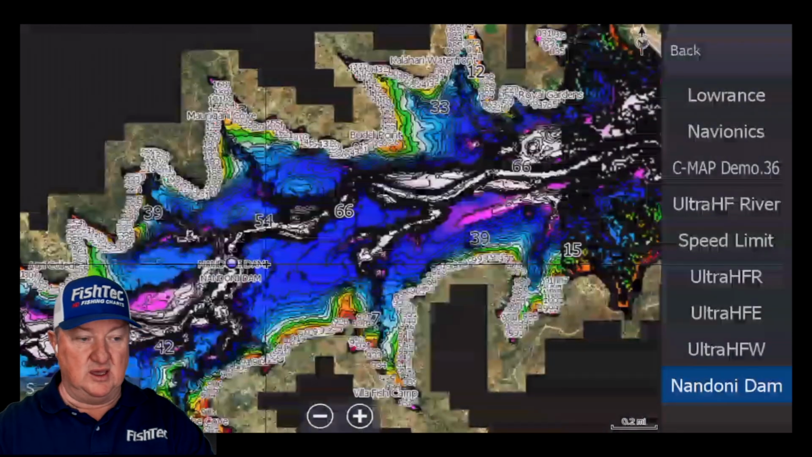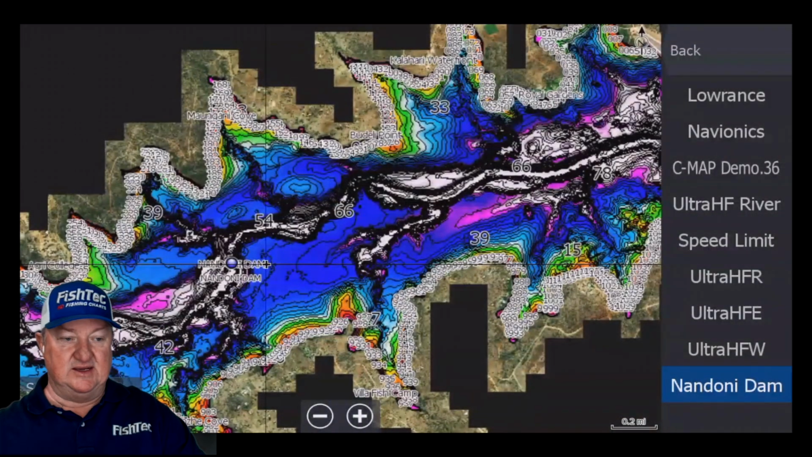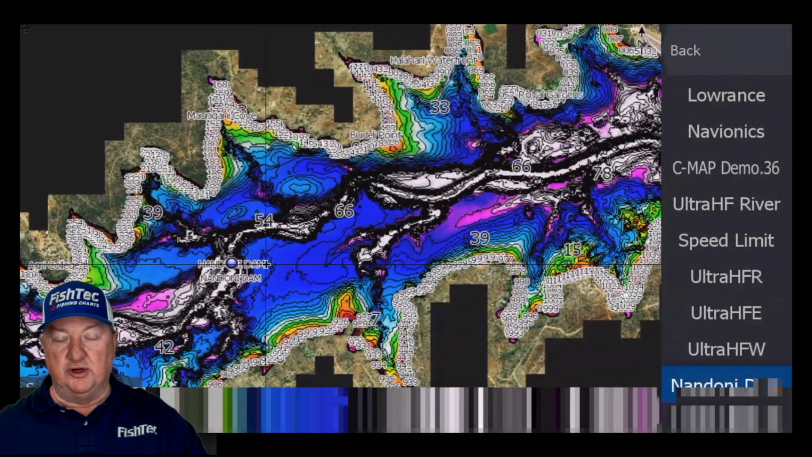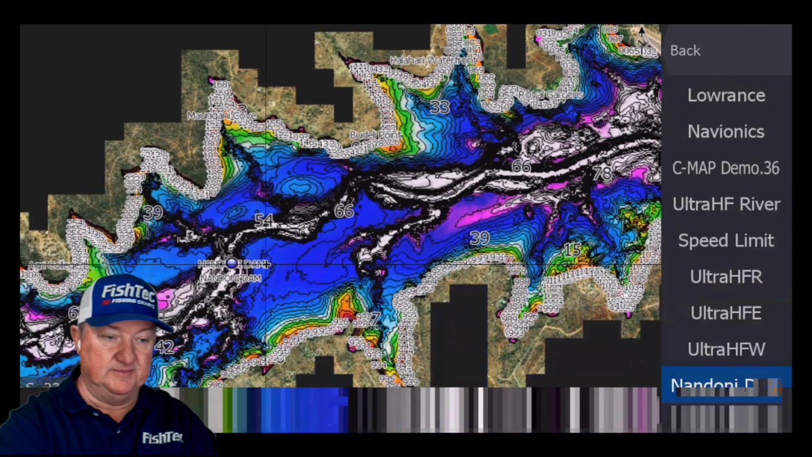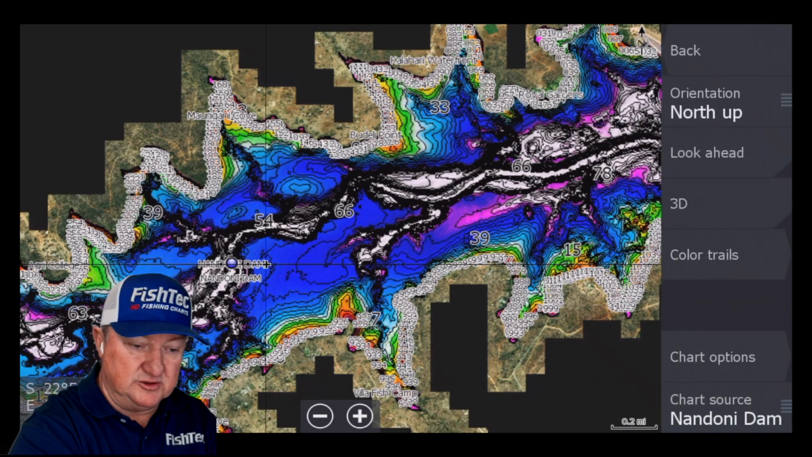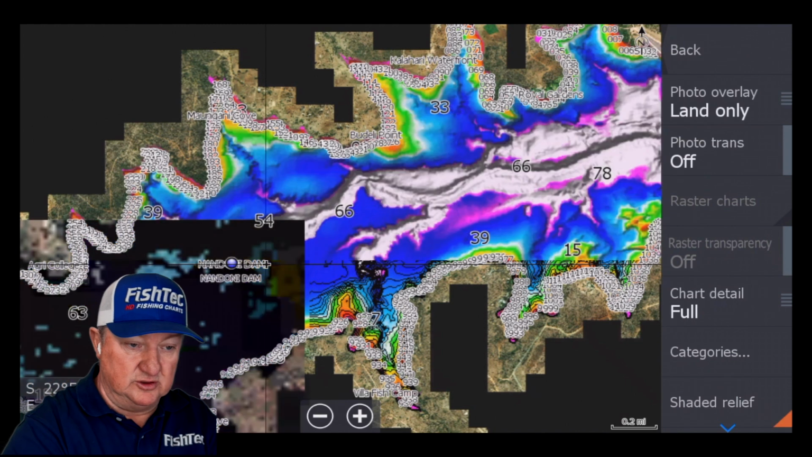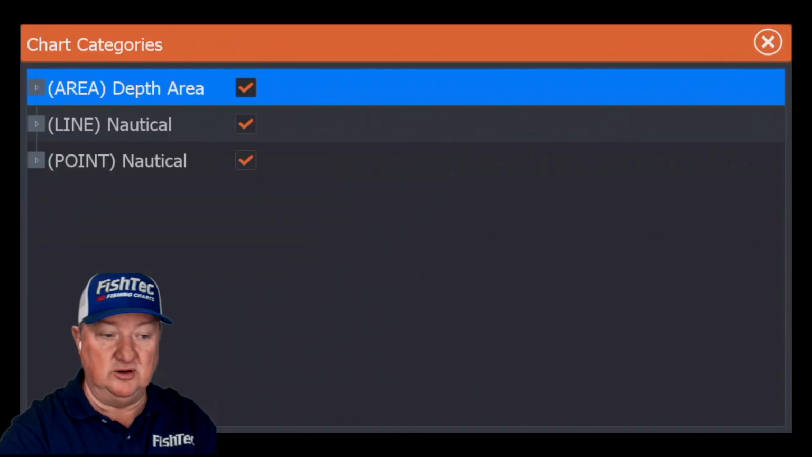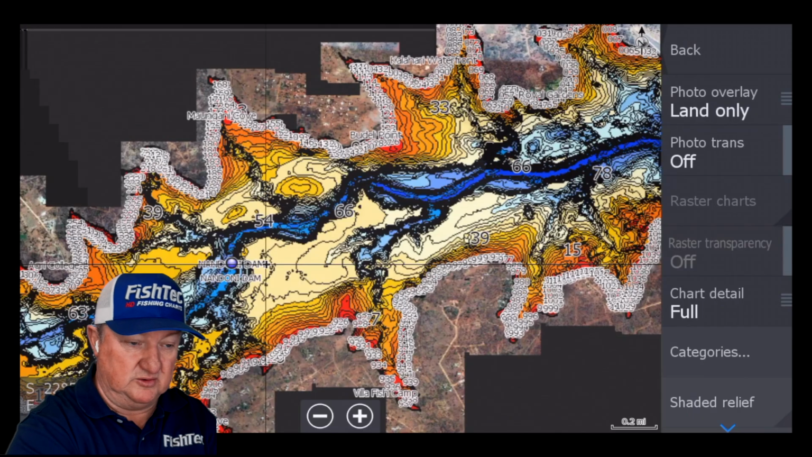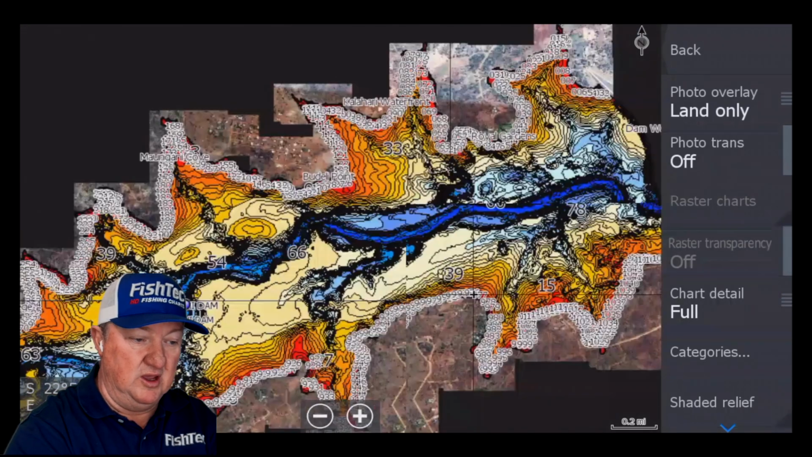Right, while we're here, I want to show you how we identify deep water closest to shore, closest to shallow flats. First thing we're going to do is turn the shaded relief off, because we don't want that. We want the category, so you're going to turn your depth area back on, because that's what we're going to be working with.